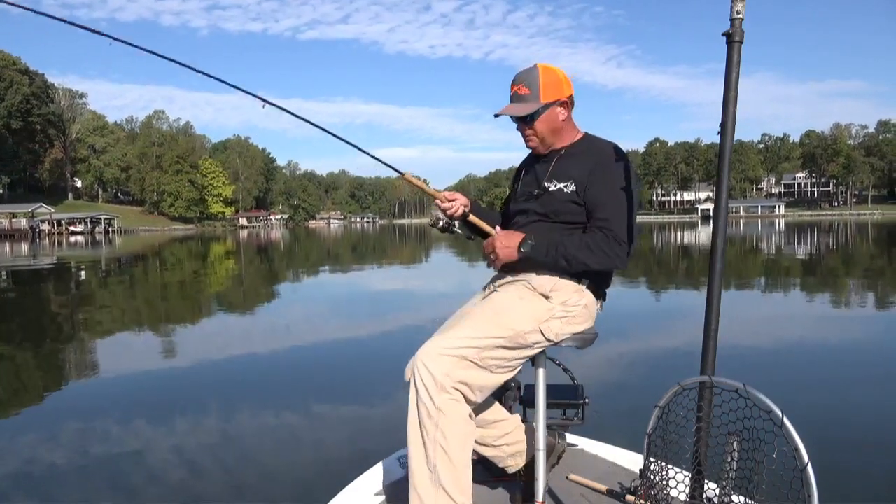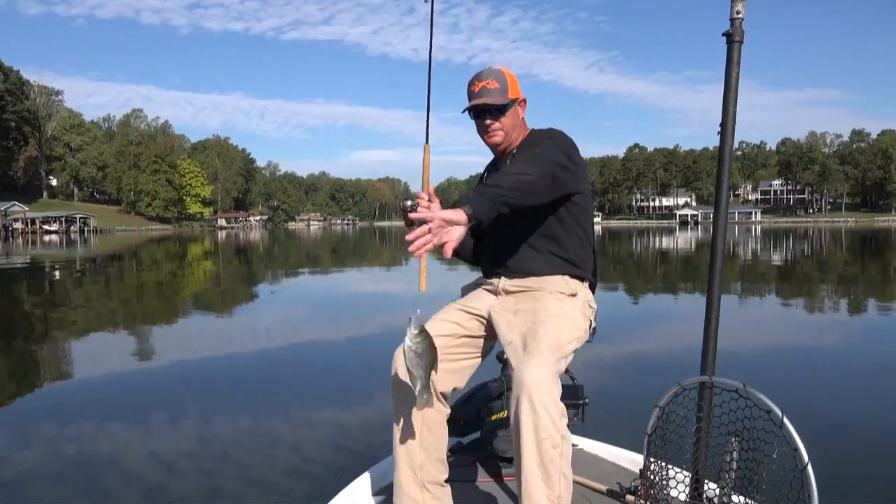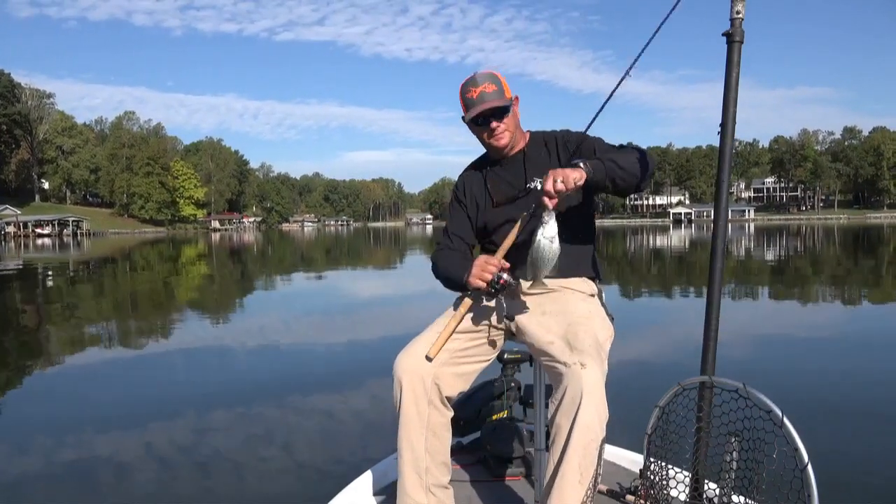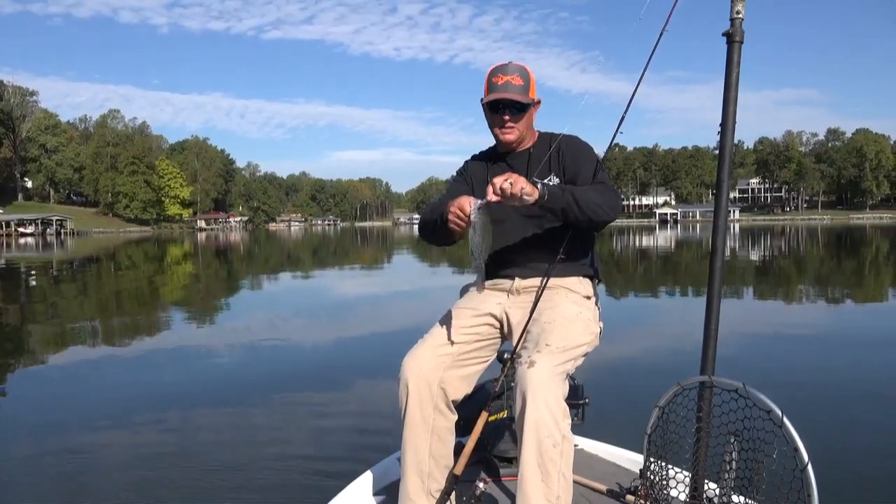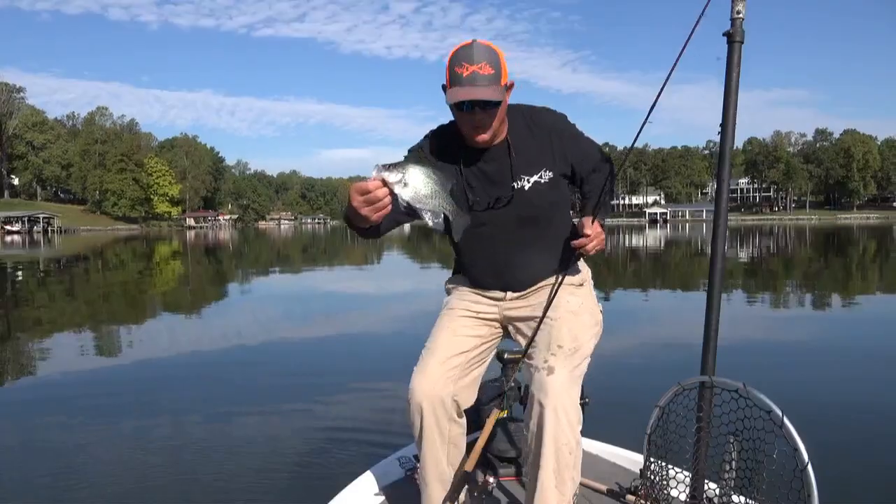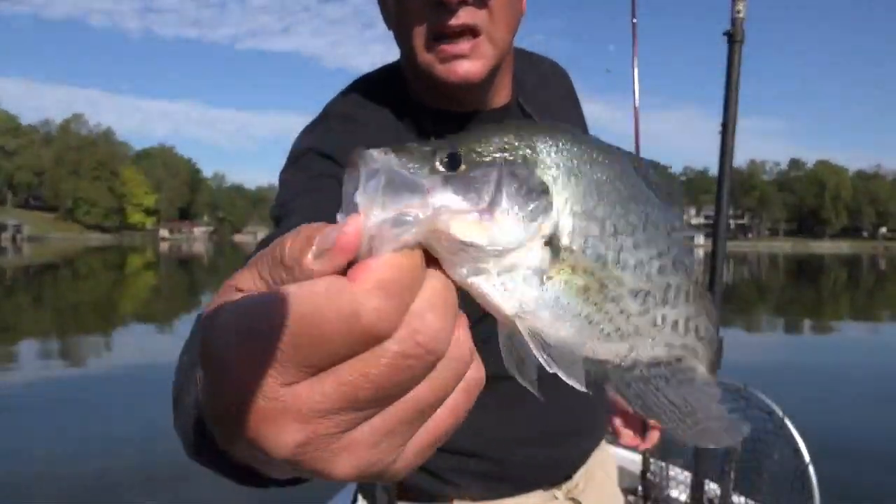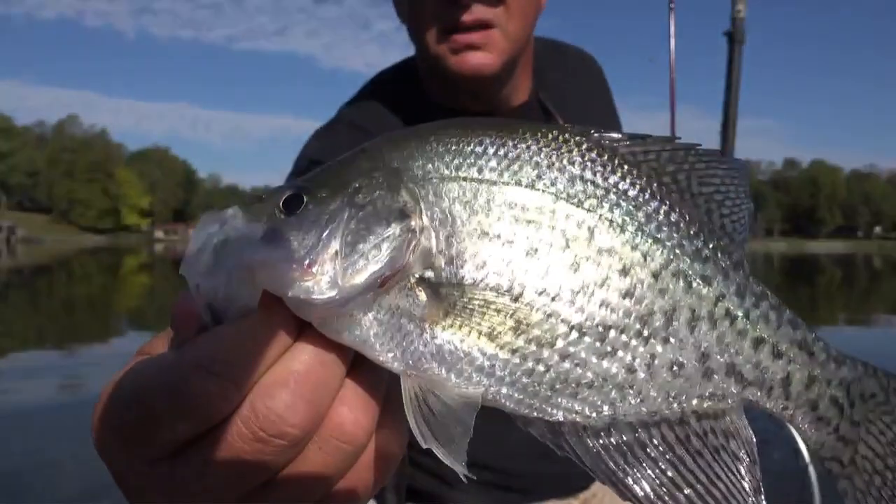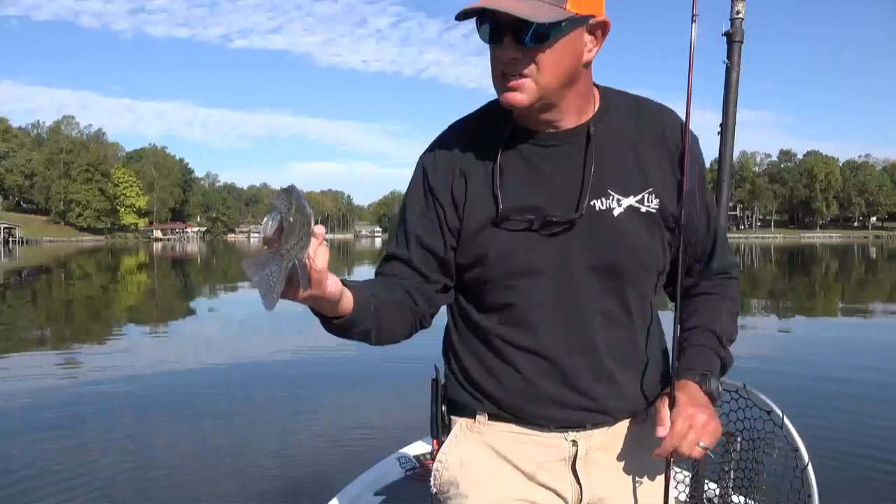Just like that, boom. There's another crappie here. Boom. That's another, look, that's a good quality crappie. That's a 10.5-inch fish. Boom. You know, that's a 10.5-inch crappie there. Good quality, good eating fish.